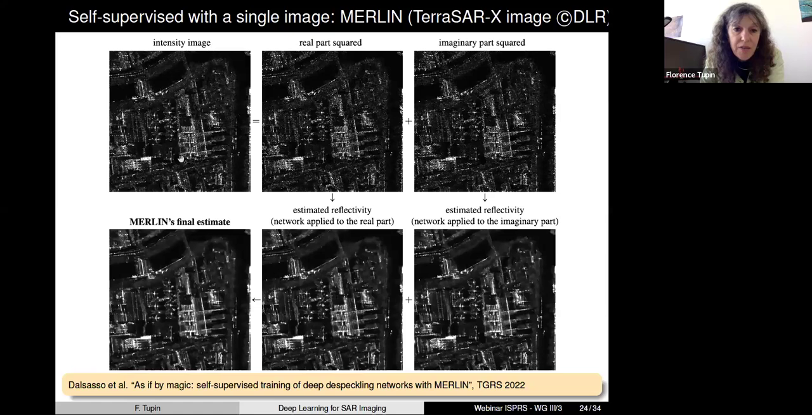You can also apply this kind of strategy in urban areas, and you see that it again gives quite good results with good preservation of the different bright targets and stronger scatterers that you may have in urban areas. But what I must say is that you have to do the training for each sensor.